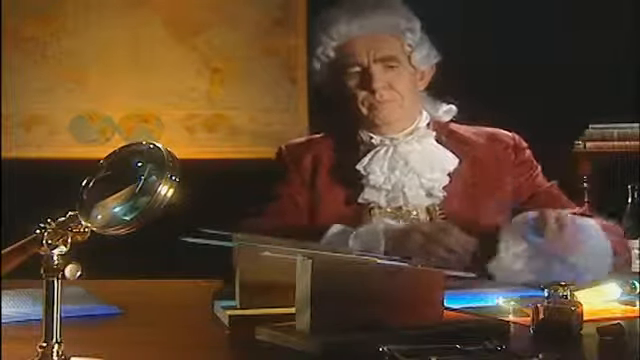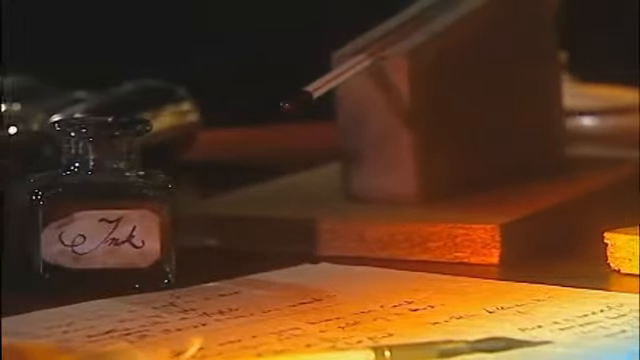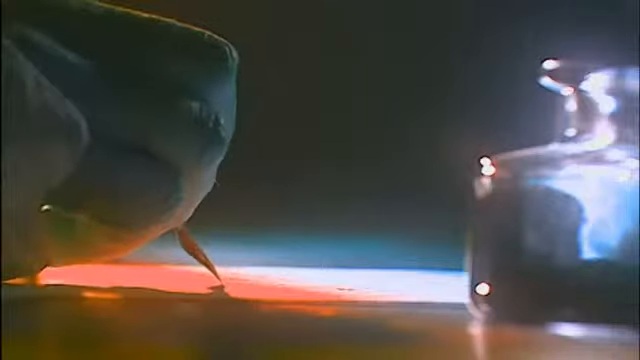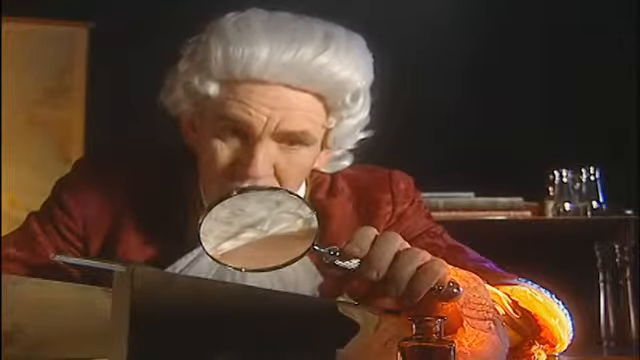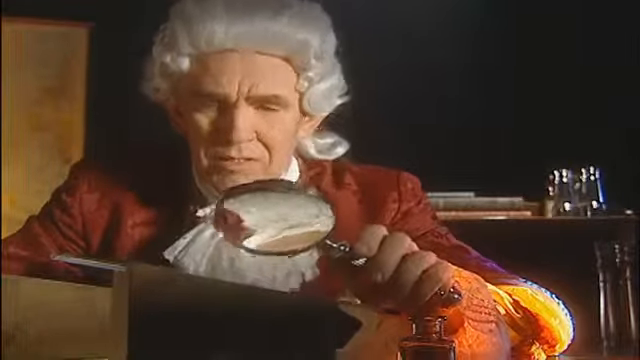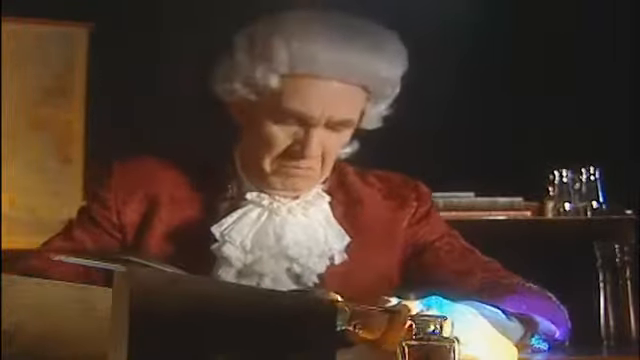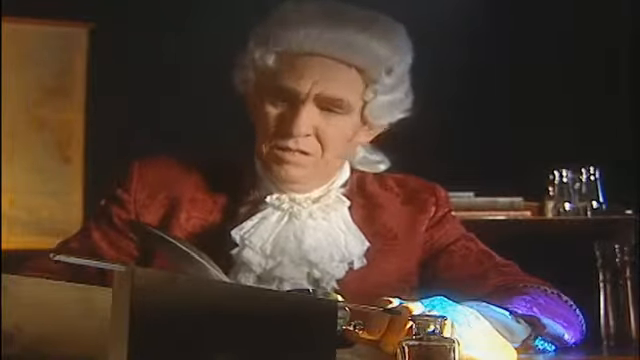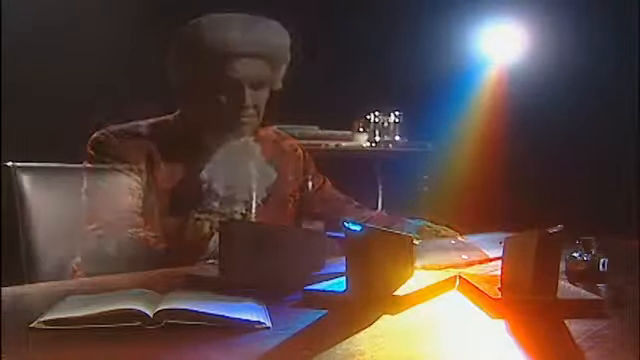After noticing this pattern, Herschel decided to measure the temperature just beyond the red portion of the spectrum, in a region where no sunlight was visible. To his surprise, he found that this region had the highest temperature of all. Herschel's experiment was important because it marked the first time that someone demonstrated that there were types of light that we cannot see with our eyes. What Herschel had discovered was a form of light beyond red light, now known as infrared radiation.